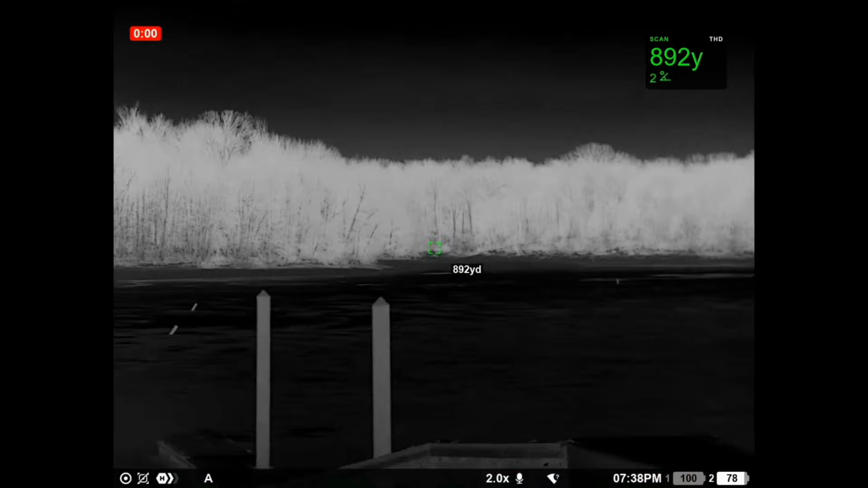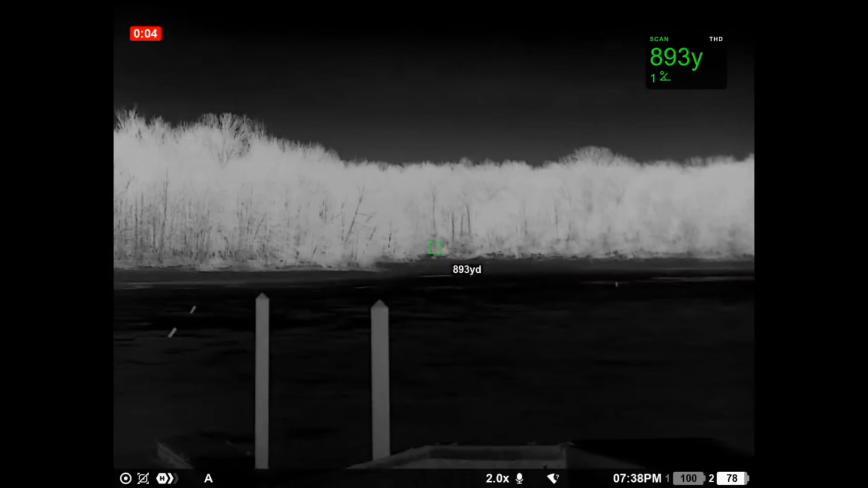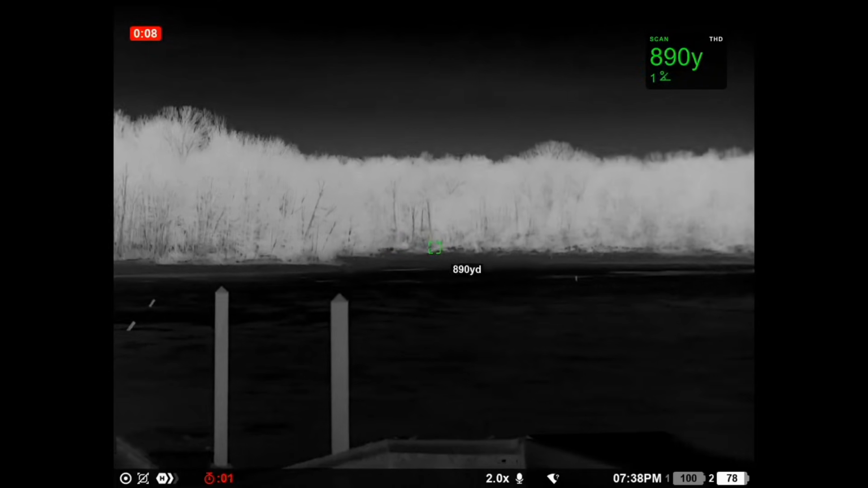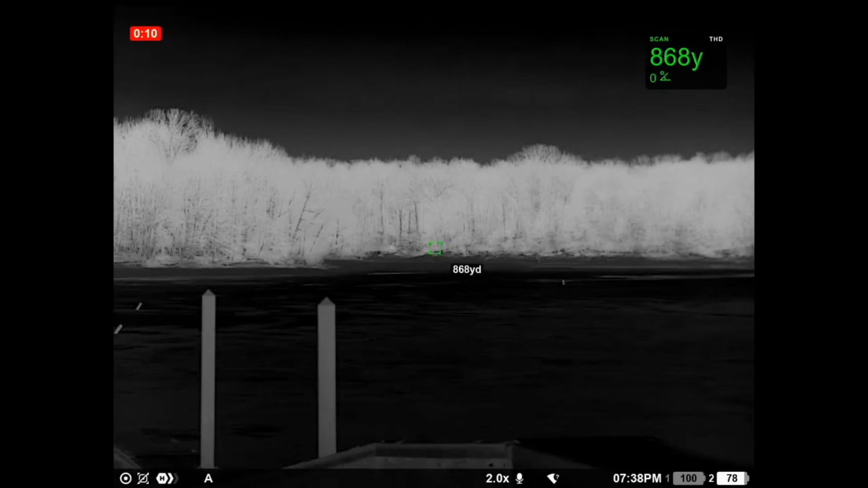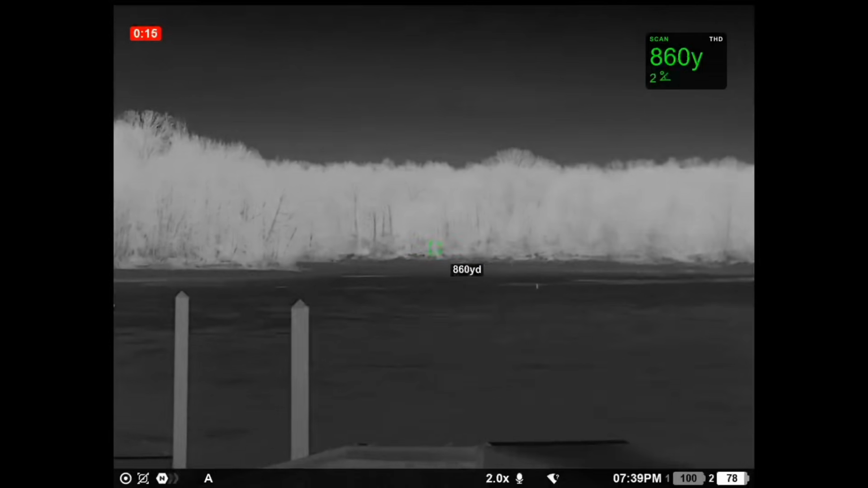Cool. You can see how far that shoreline is over there. That's half a mile. Let me try to change amplification to see. That might be too bright.